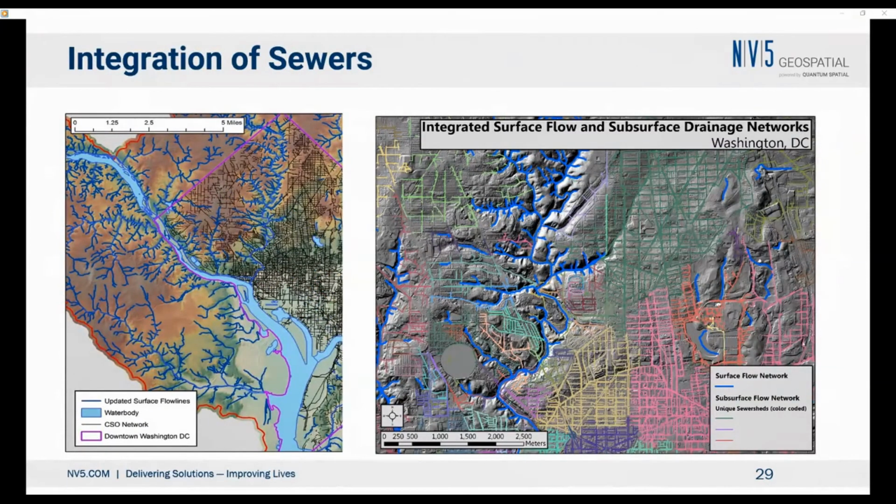So another thing that we have done is integrate the underground flow in the sewer system with the overground flow based on the LiDAR. This project was done in Washington, D.C., where we modeled the overland flow using the methods that we just discussed and integrated that with the underground flow based on the storm sewer system. This allows us to understand how the storm sewer system will operate under high rainfall conditions. This particular case was for a combined sewer overflow modeling exercise.